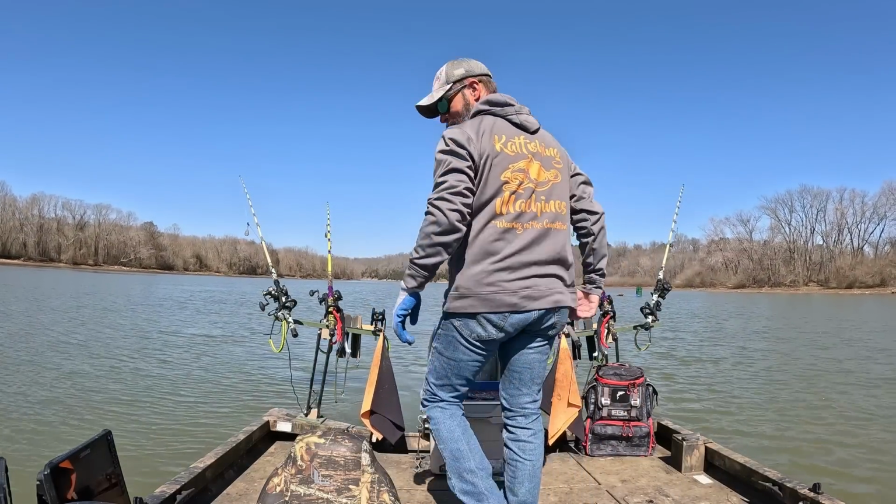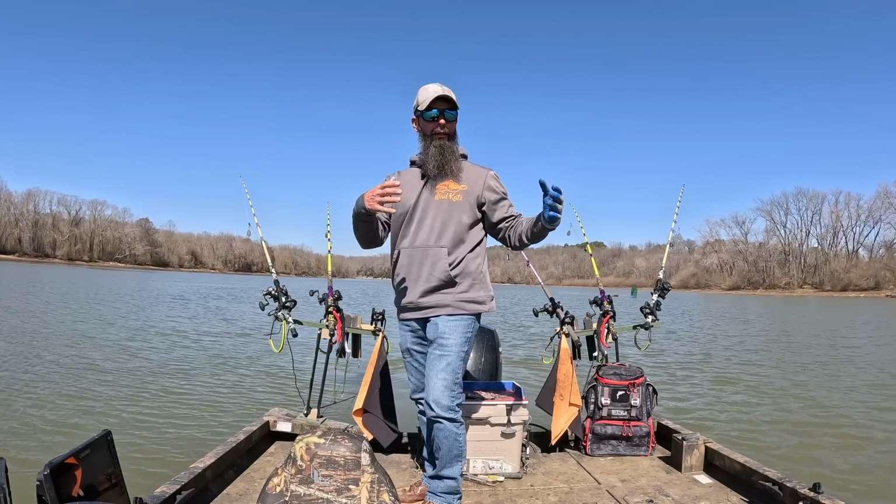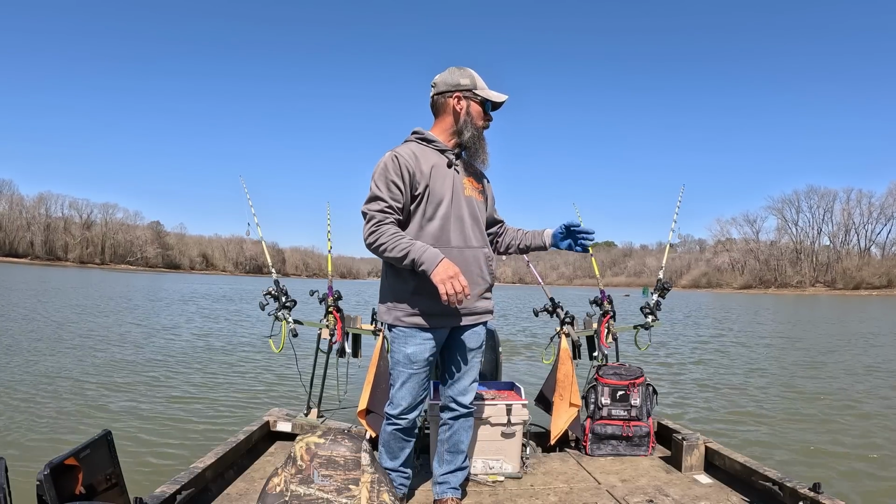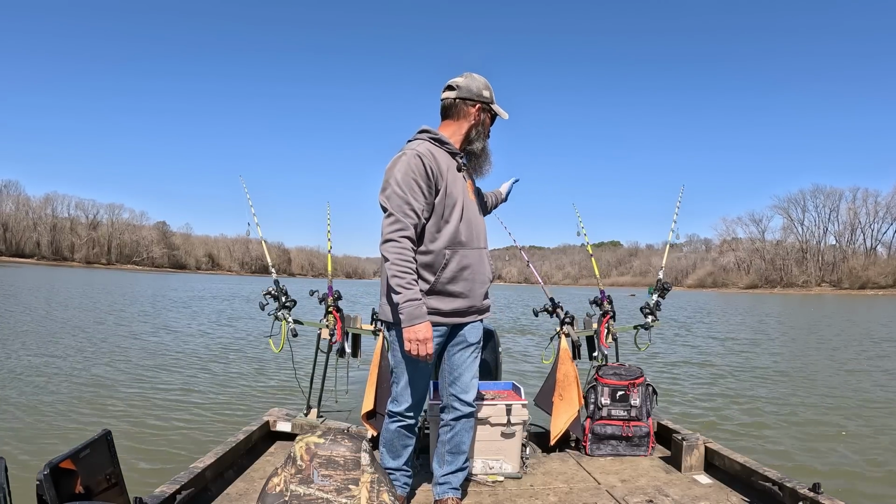All right, made it down to another spot. It looks really good, honestly. It's another kind of sharp ledge, but it's real jagged, like where the barges come through and cut some of this bank out. We're sitting in 39 feet of water.